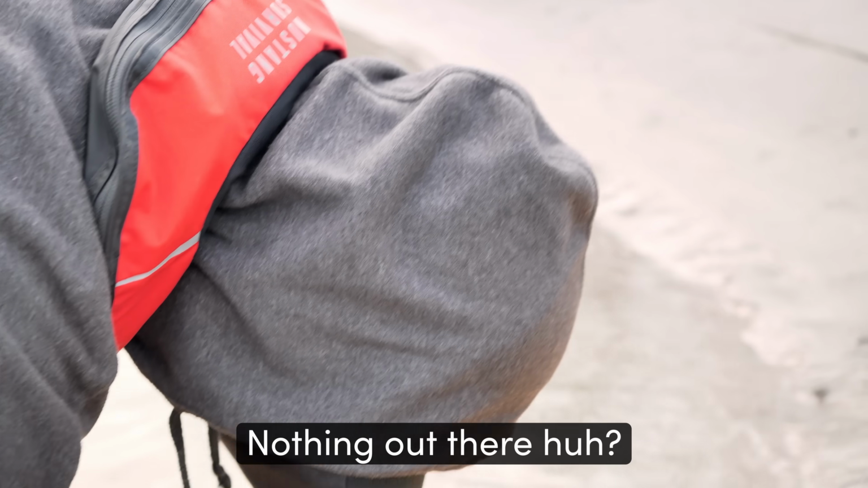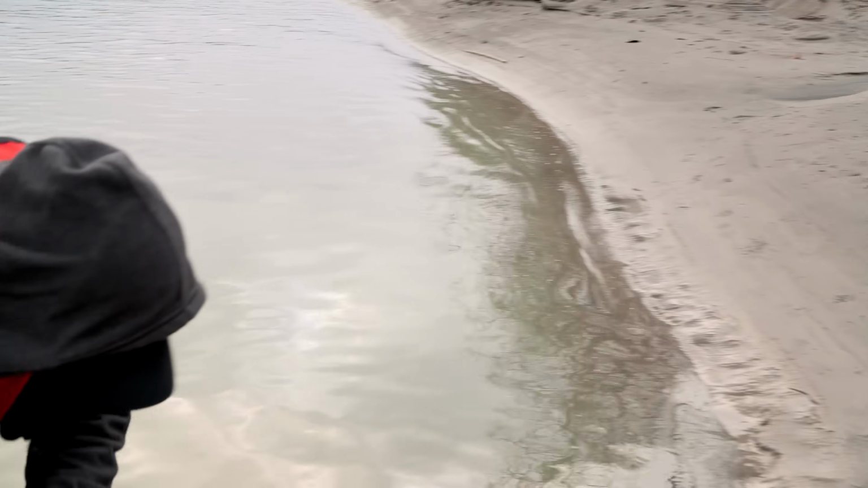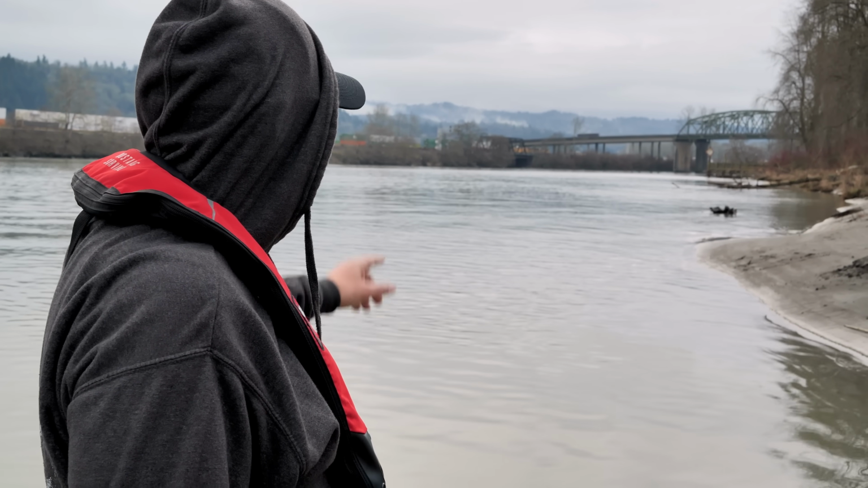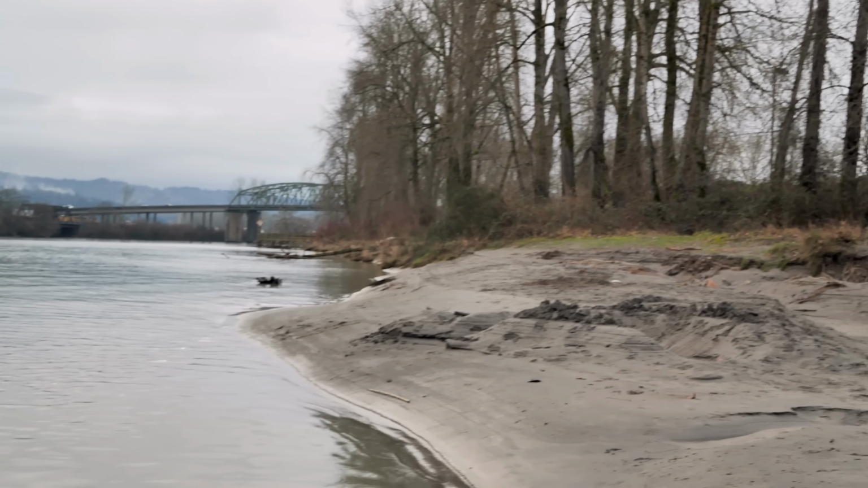Nothing out there, huh? No, it got down to 7 feet max, only for a short period of time by the bridge. But both boat ramps are shallow. Yeah, this one gets down to less than a foot until it reaches the wing dike right there. And then it'll hit 2 to 4 feet to the bridge, and then past the bridge it'll hit 6 to 7.